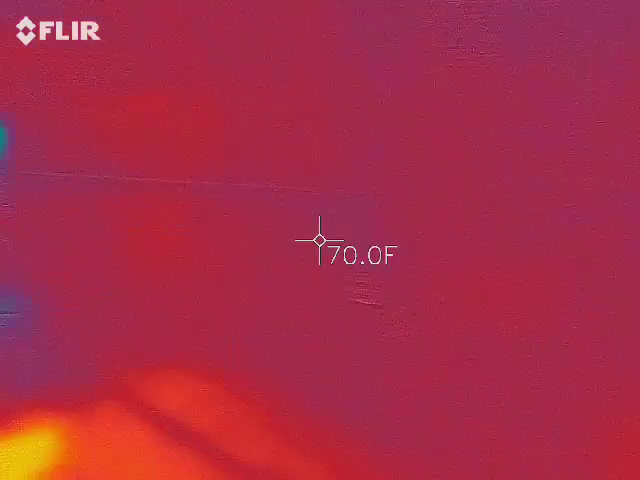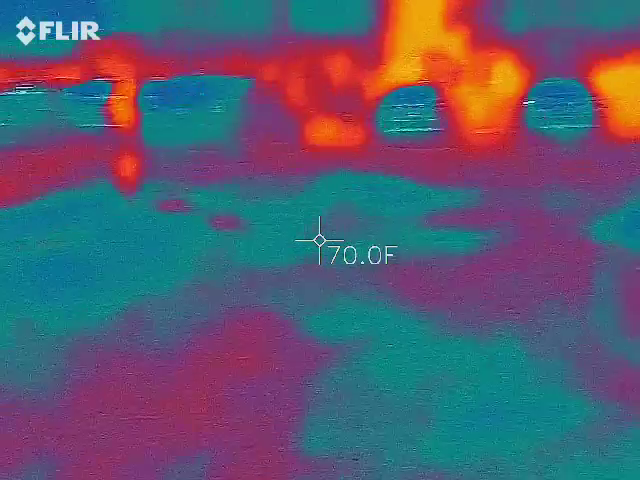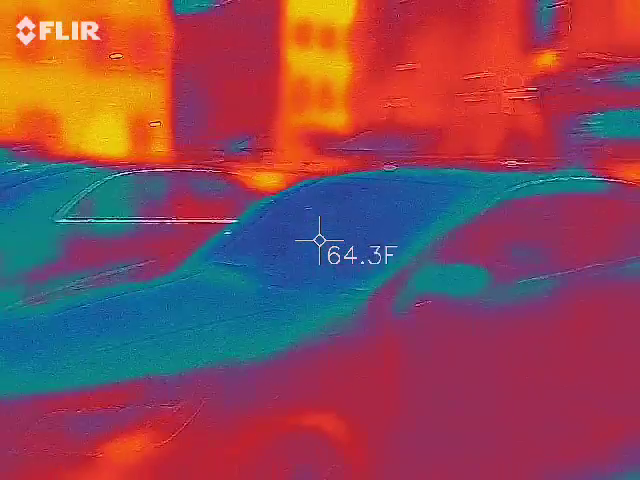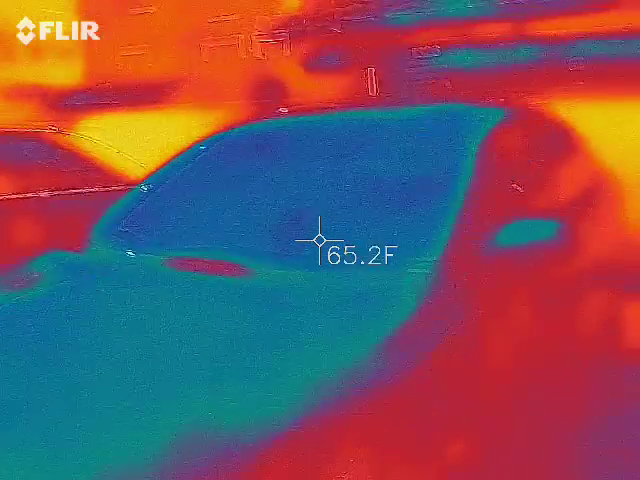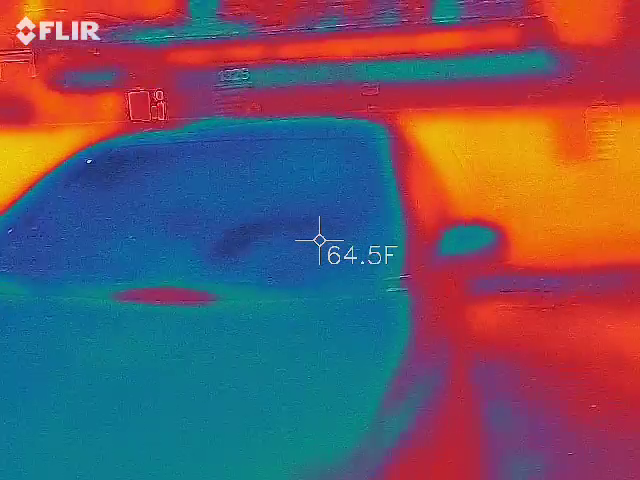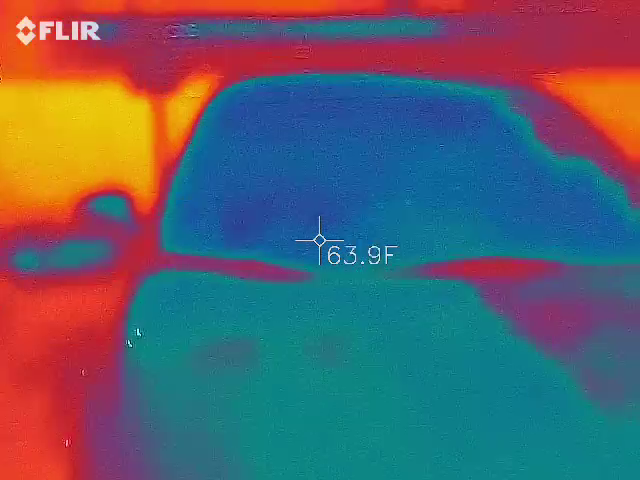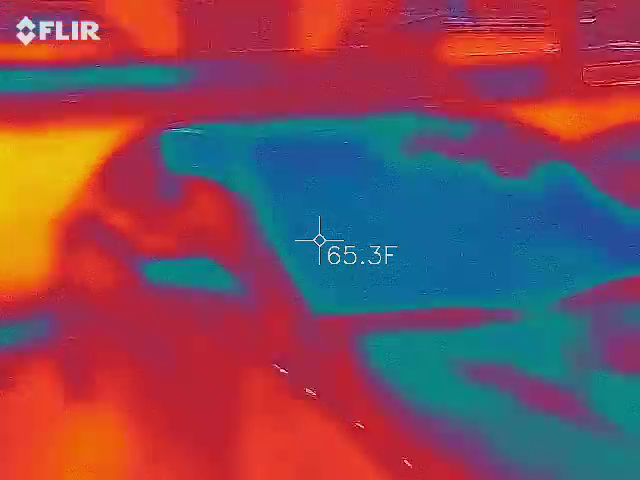It is interesting to see the things that retain heat more. This car's been sitting here longer than the other. The one that is colder, it's colder inside cars, which means to me they parked more recently because the car is still cold. Right?